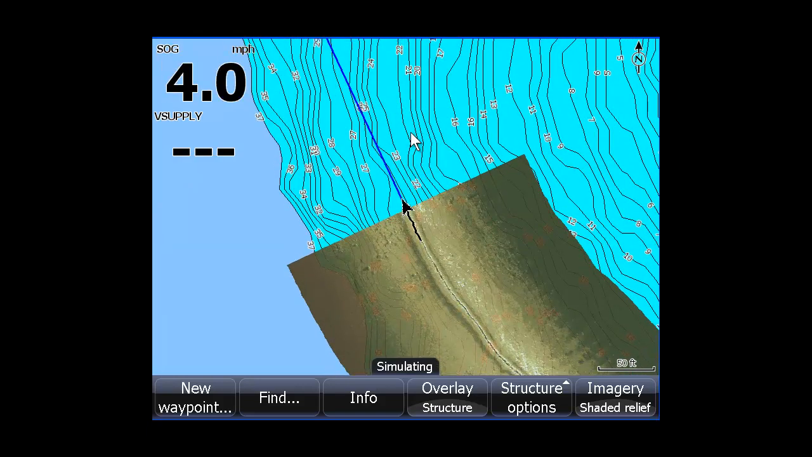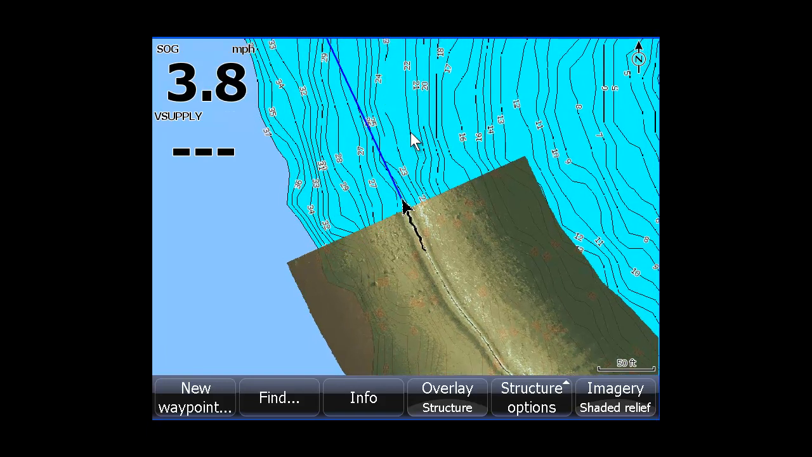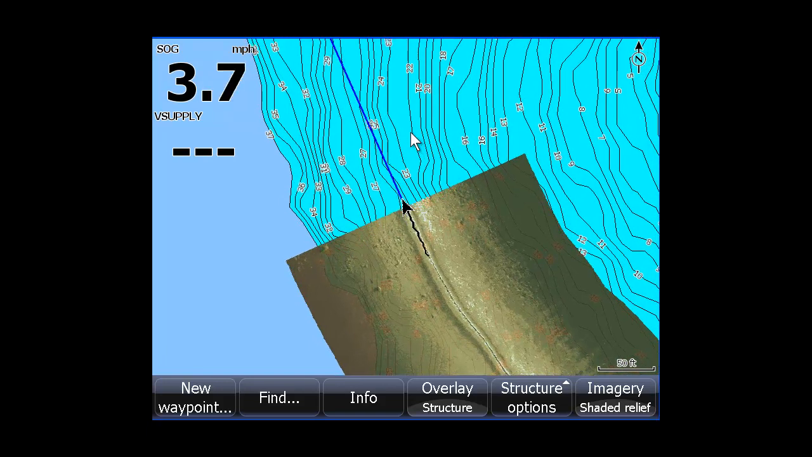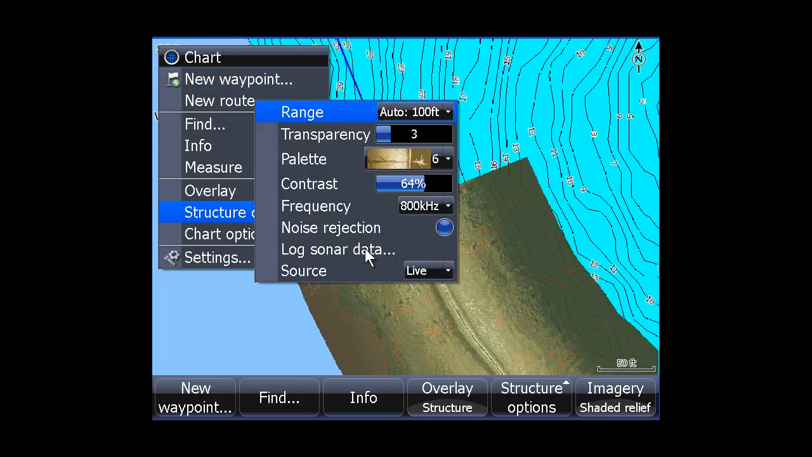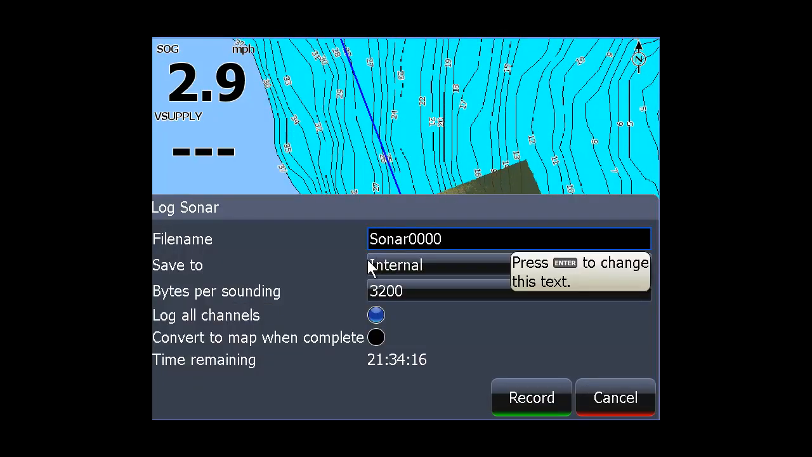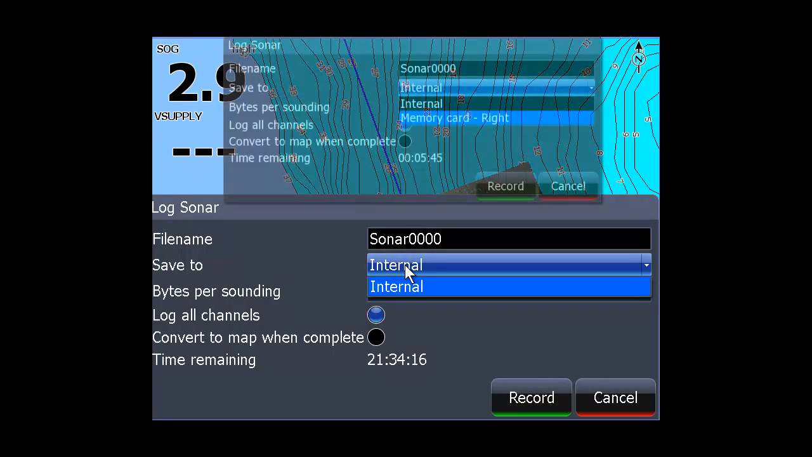I mean, you think about this, this is amazing. You can use this to scout an area, and if you want it permanent, you just record a chart. Now to record a chart, go to Structure Options in the menu, and you go down to Log Chart Data, and then you would select it to save to.